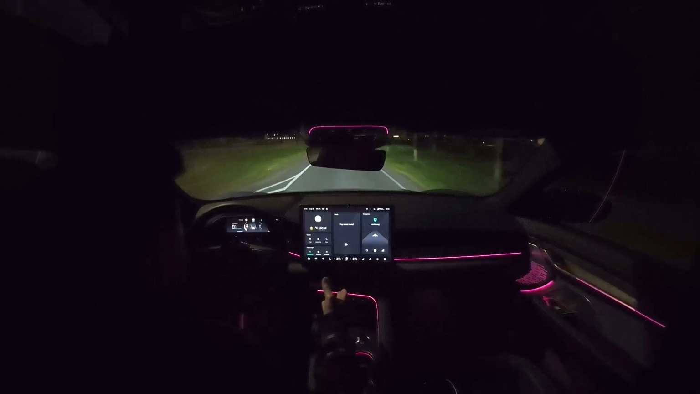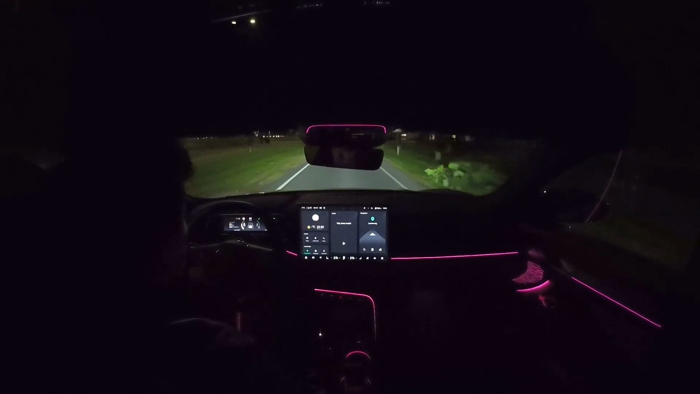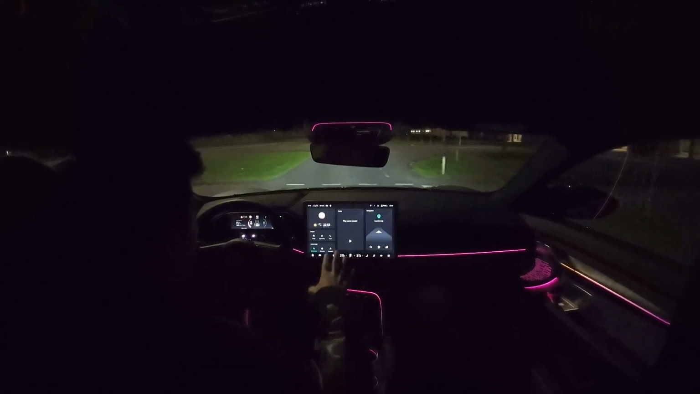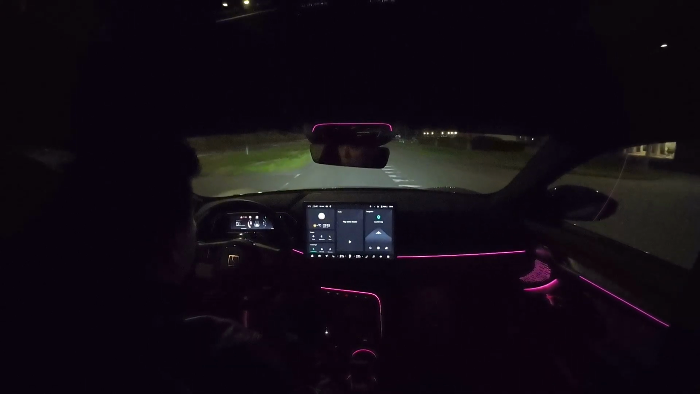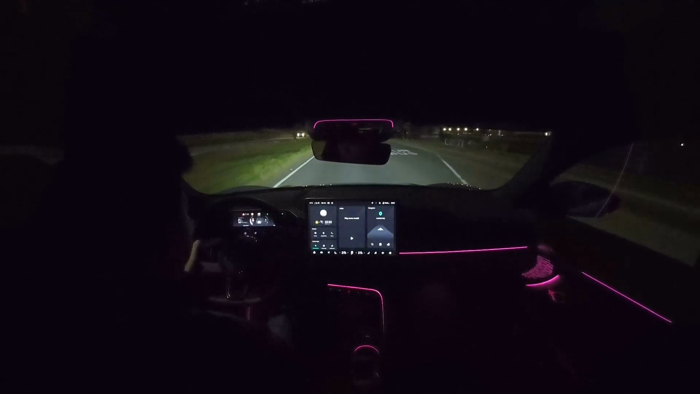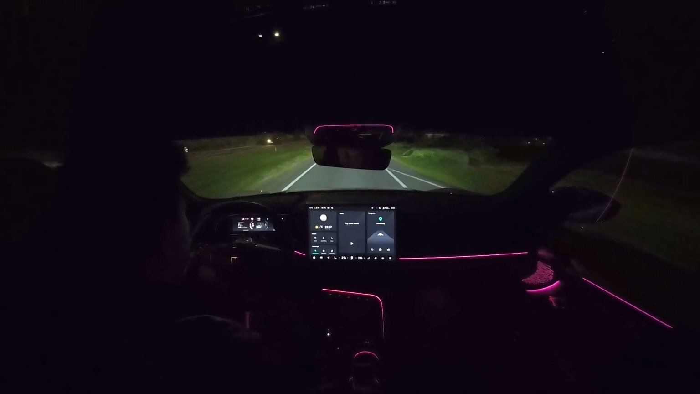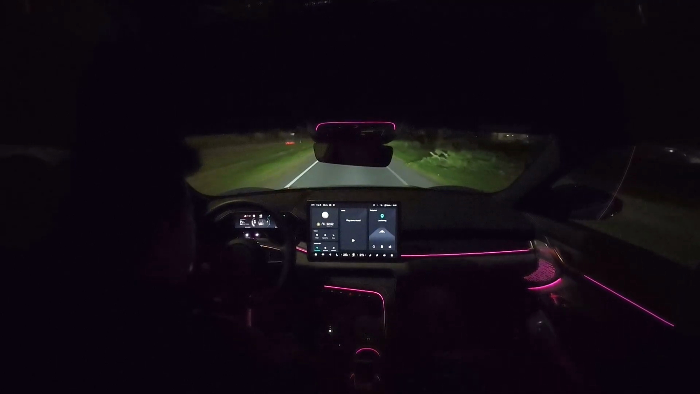So you will definitely test this car during the day, so you won't have the option to see all this ambient lighting and all, testing the headlights and seeing the tail lights, how it is. So that won't be visible to you as a test driver.